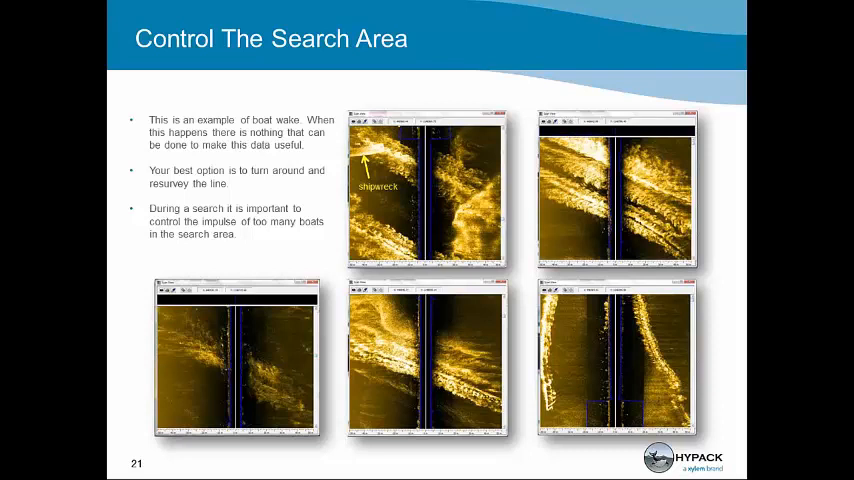This is a survey that was done just as a survey and not a search, but I use it as a slide because you can see all of the boat wake. All of the white transects that you see through the survey data are actually wakes from other boats that were traveling in the area while we were trying to survey a shipwreck. If you were out looking for a person or someone's loved one in this case, all of those wakes would obscure the bottom and you would not be able to find the person.